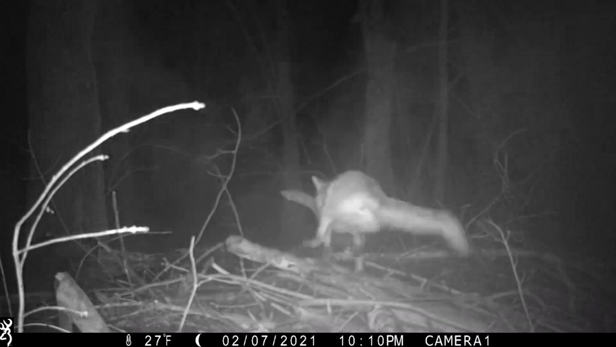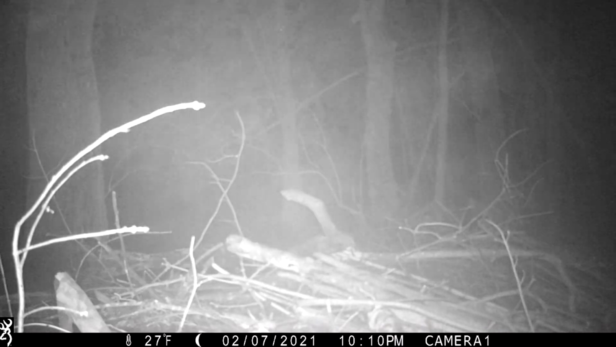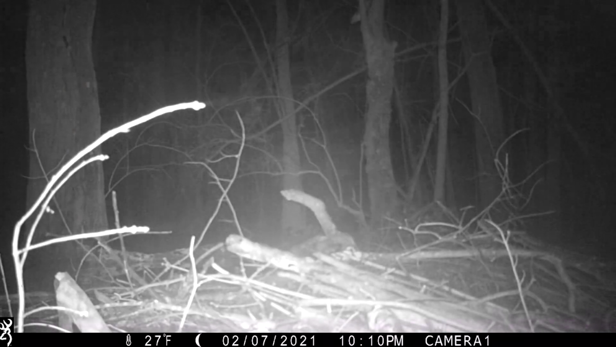We've had a red fox almost cross the dam, got about halfway and sensed the trail camera cut on. It's funny how sensitive the canines are to these trail cameras when they cut on. They're either hearing or sensing something and they turn around, but almost had a red fox, which would have been phenomenal.